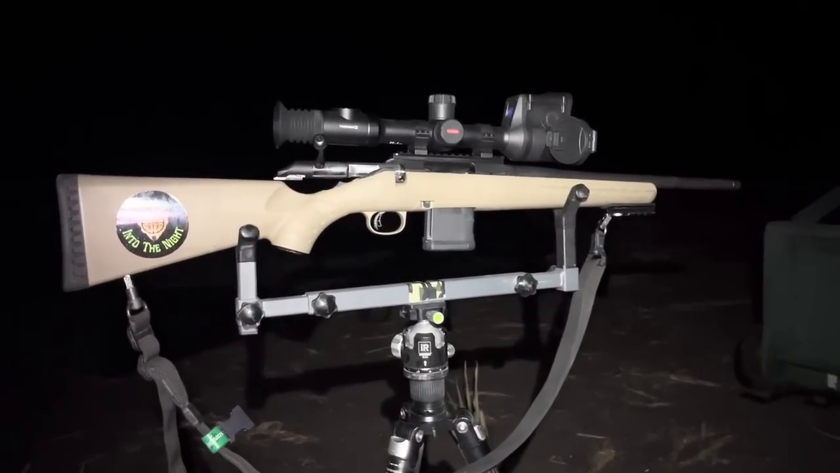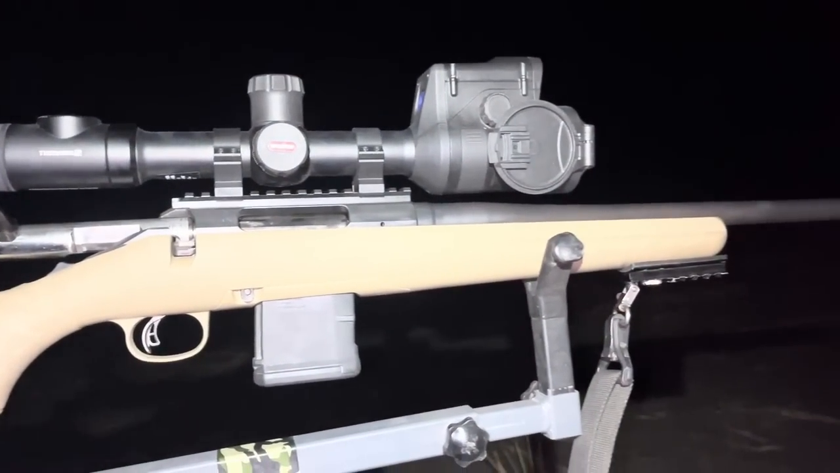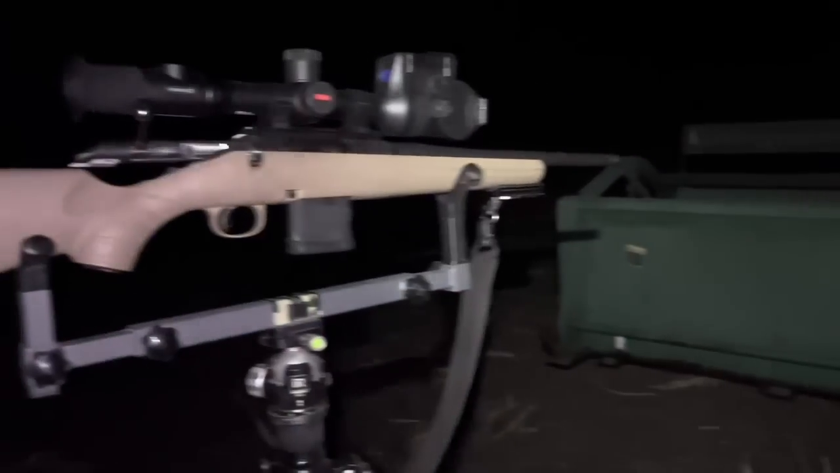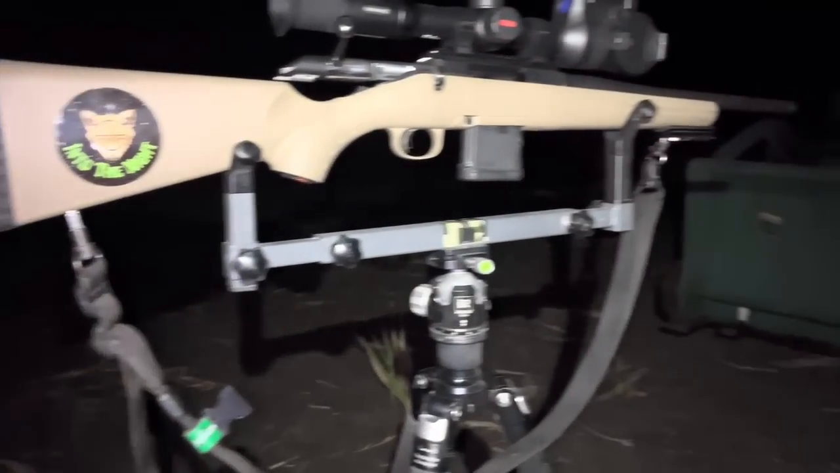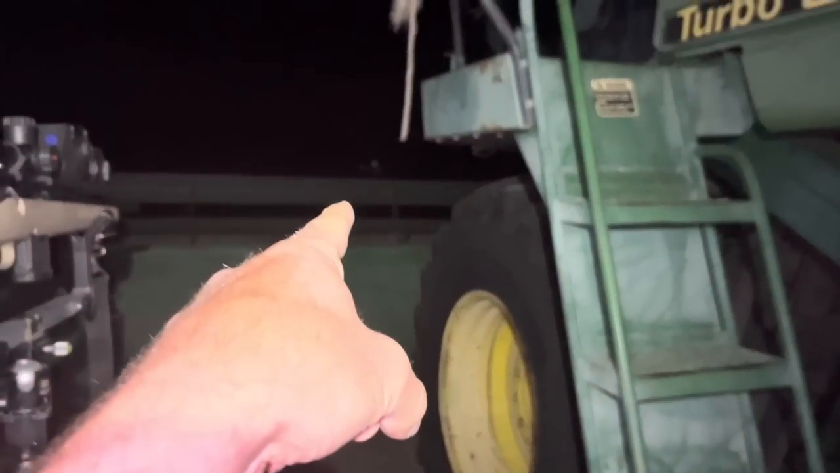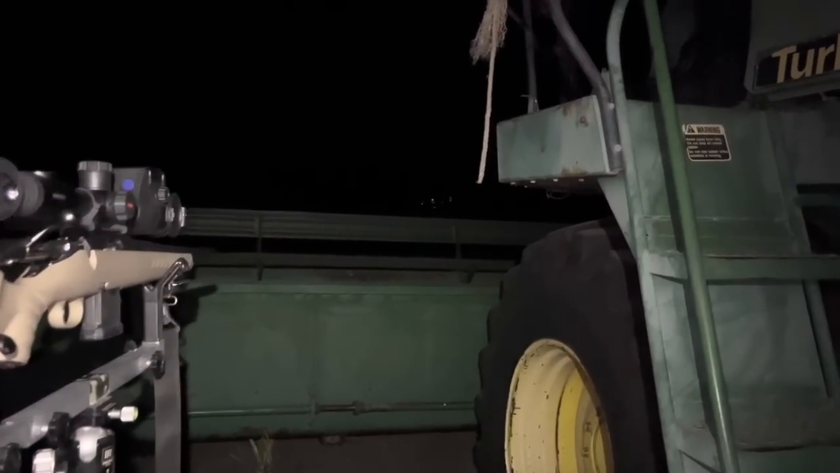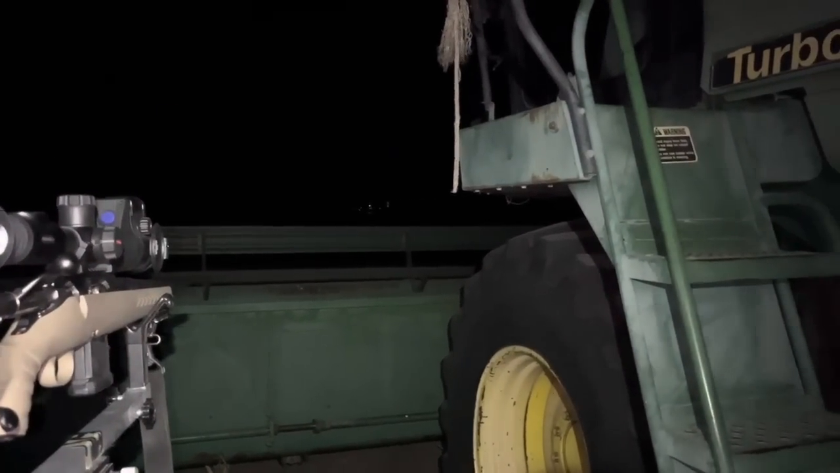I'm out tonight with my Thermion XP50 Pro with the LRF, and I'm out here in the paddock. I just set up camp and I came over here. I walked about 60 metres or so from the camper, just over there. You can see the tail lights or the number plate reflectors shining back.